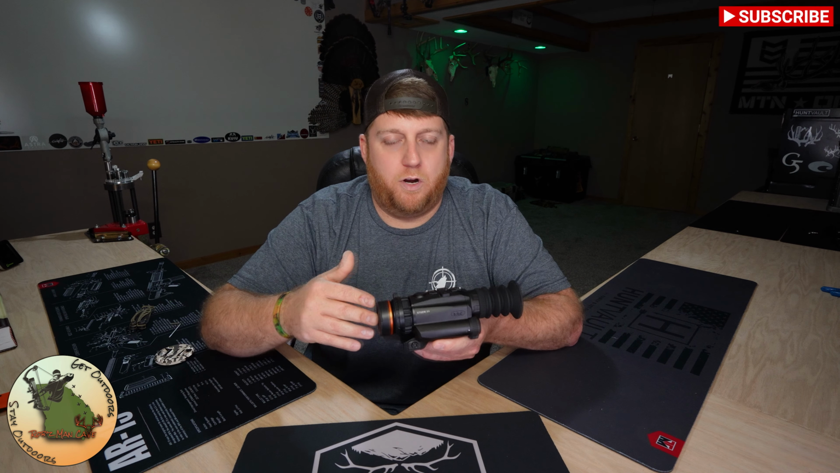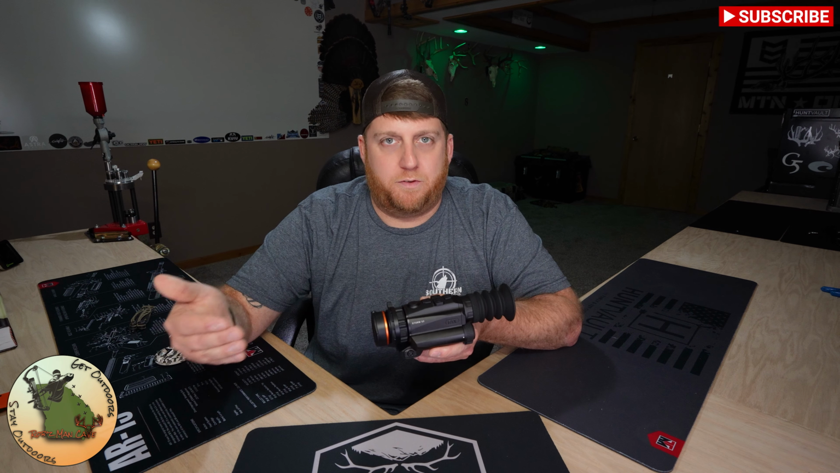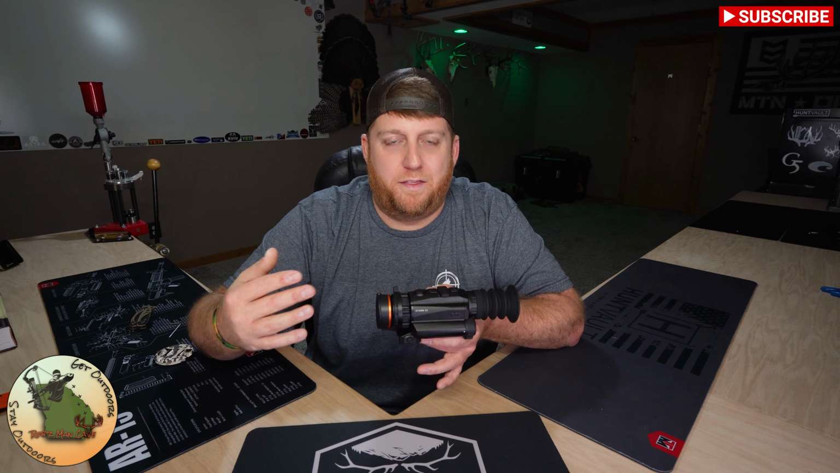Also, I would like to see a little bit more variable of a zoom. Currently, the options are base magnification, which is 3.5 times, your next level up is 7 times, and the next level up is 14 times. Having said all that, the current zoom settings are absolutely not a deal breaker. They did work out very well for me.